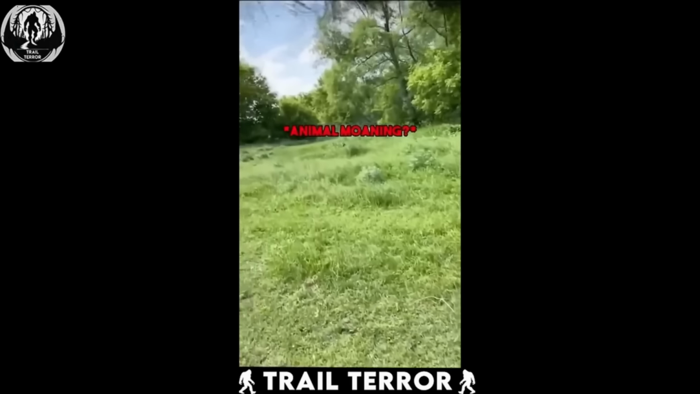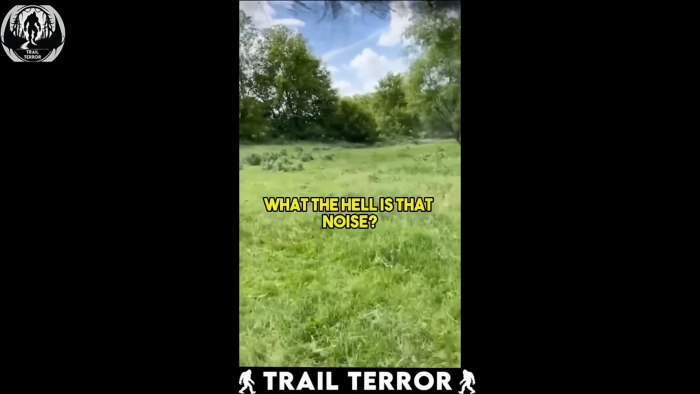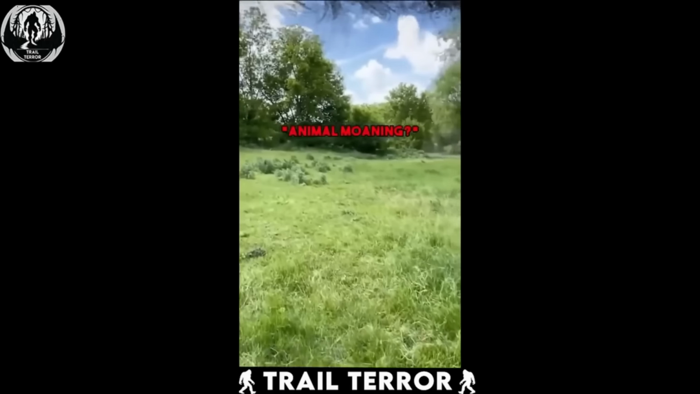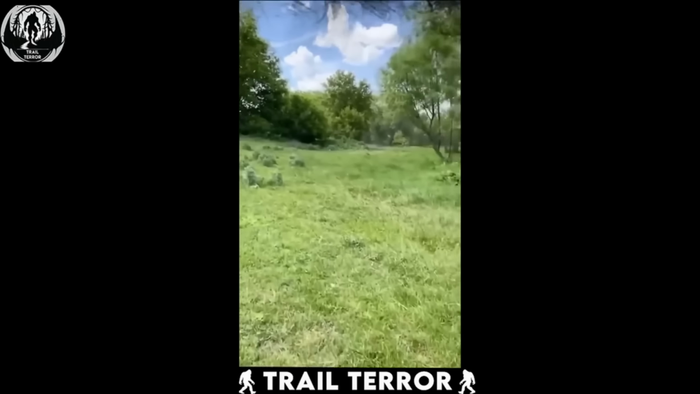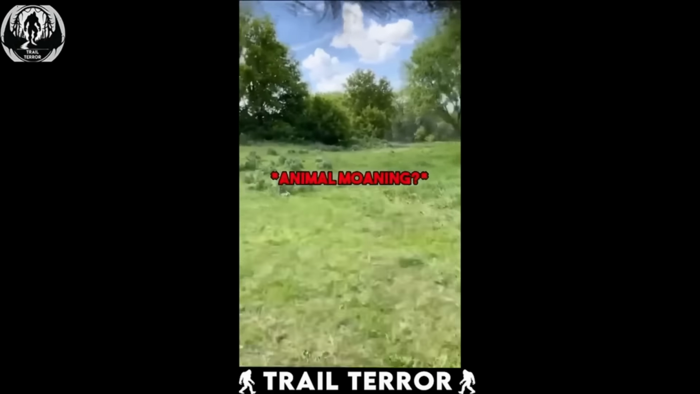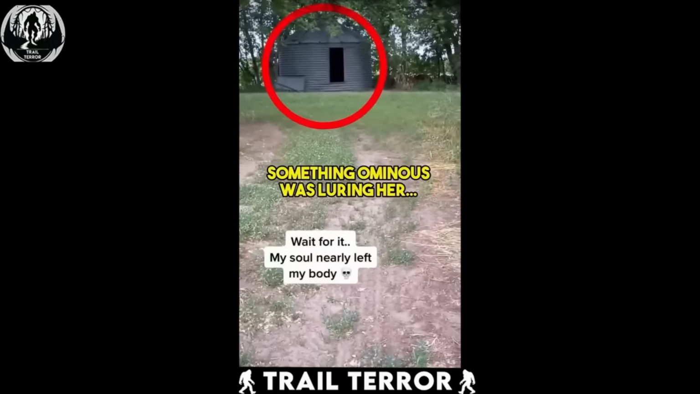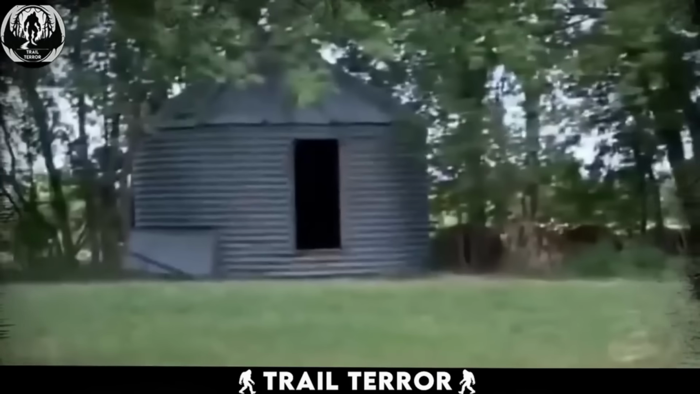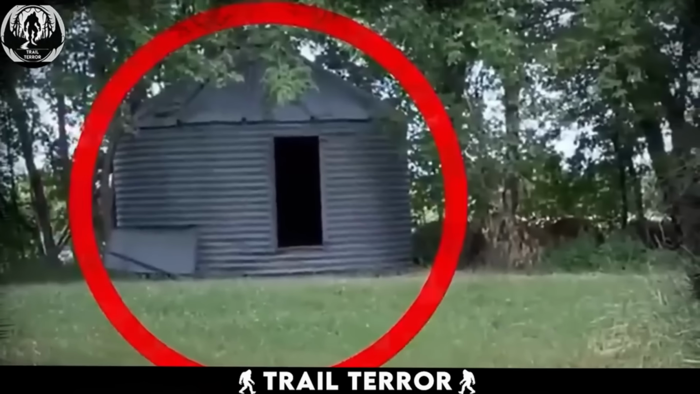Puzzled by their behavior, the woman listened intently and heard a deep, ominous moaning sound coming from the distance. Intrigued and perhaps a bit unnerved, she followed the sound until she came upon an abandoned silo in the distance. At the sight of the silo, a strange feeling gnawed at her gut, and then it started.